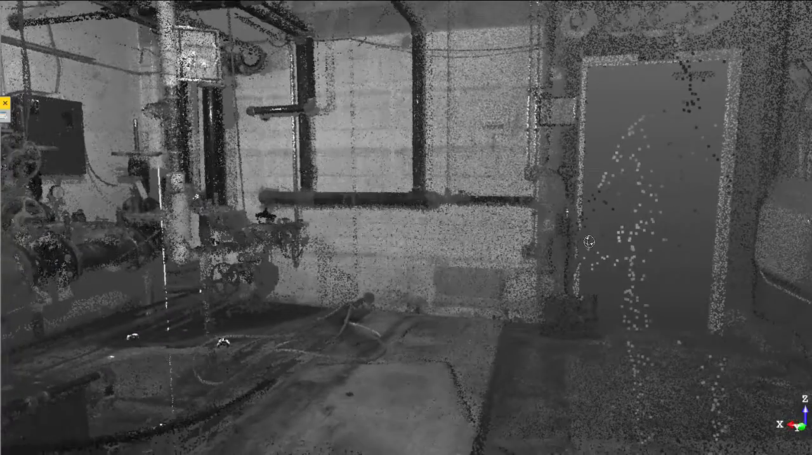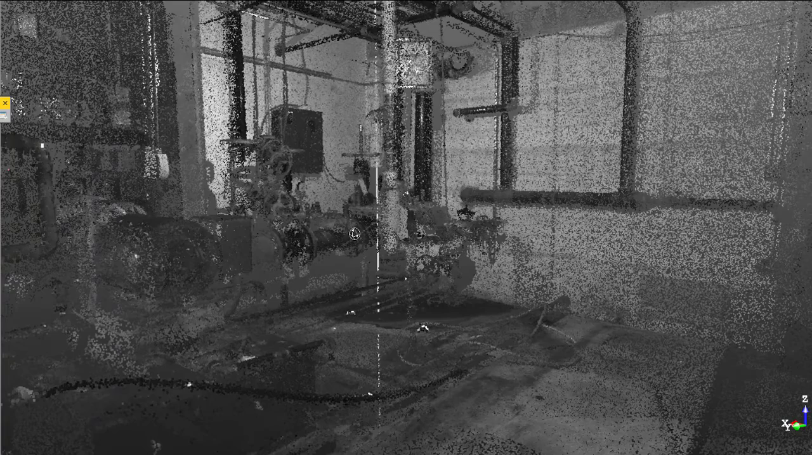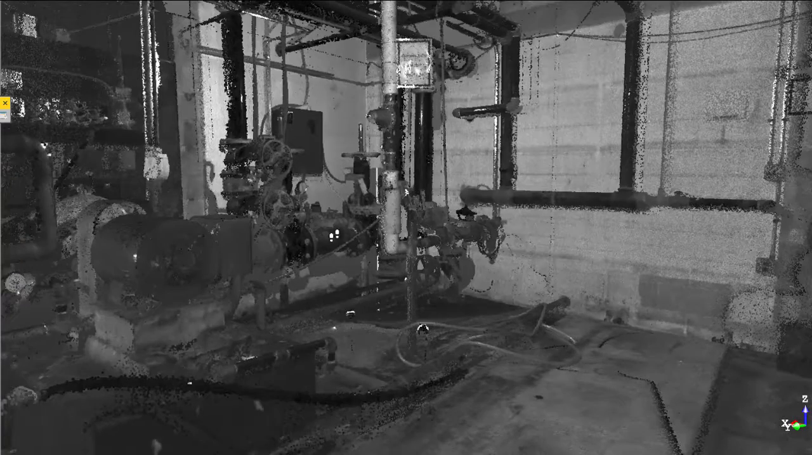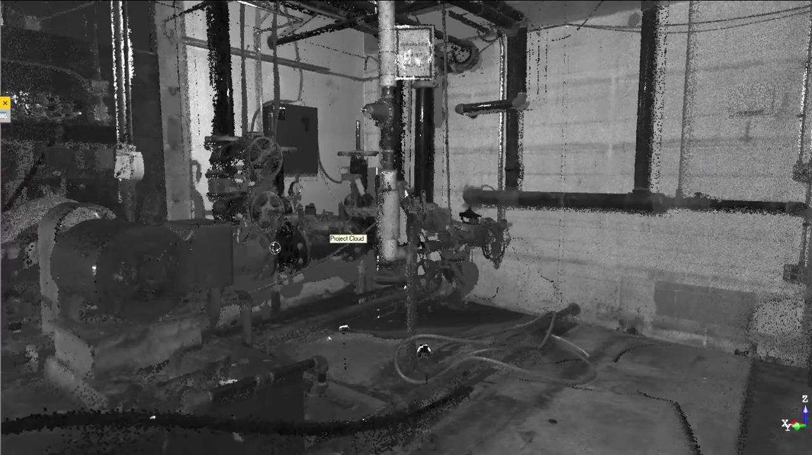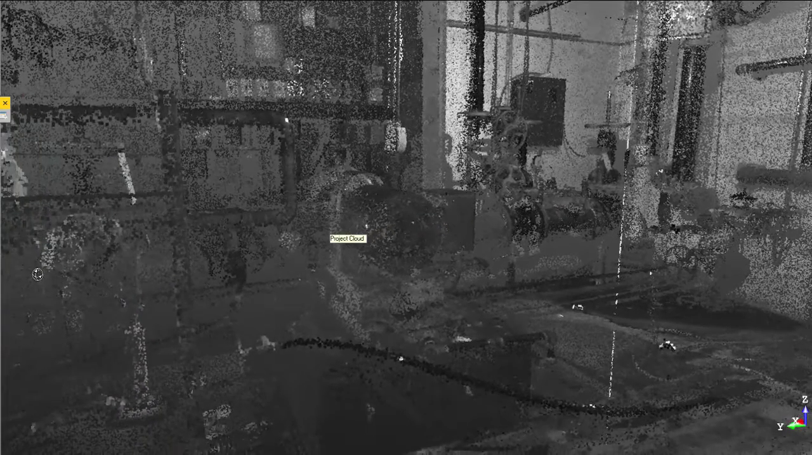As this turns to the left, you'll see large piping and a pump. It's a fire pump there, which we will see in a minute in the 3D virtual model that will be created from this point cloud.